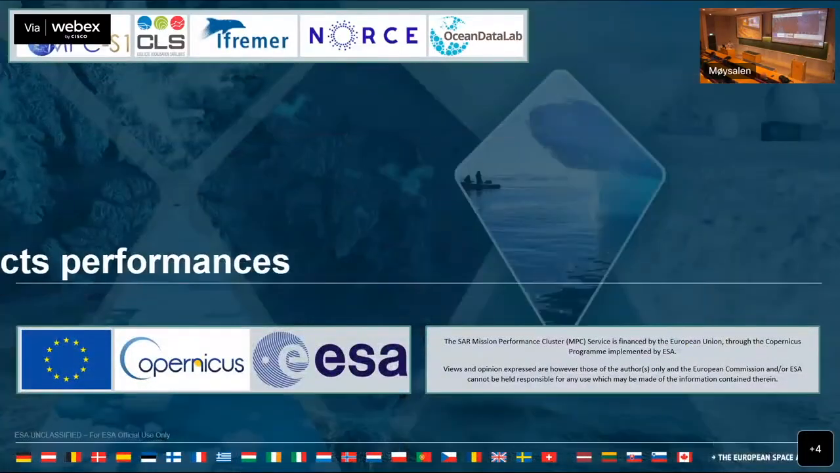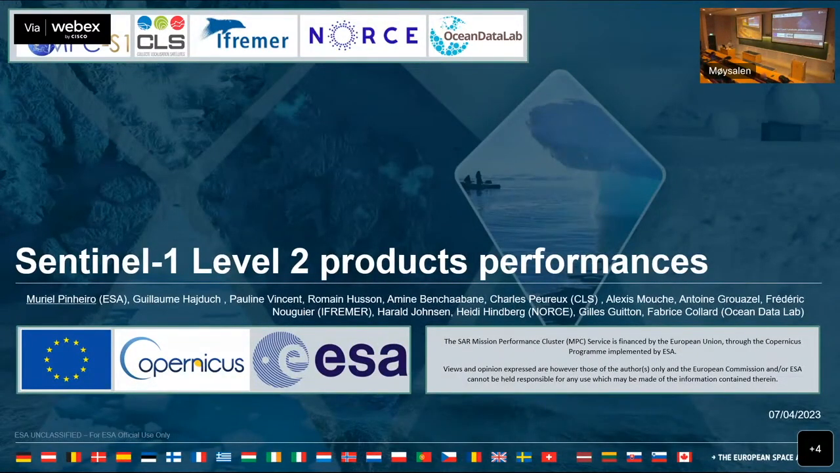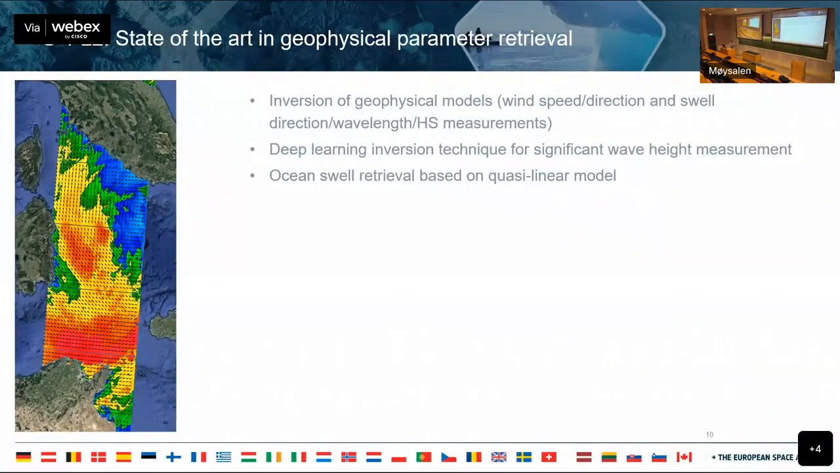Okay, this next submission here is from Muriel at ESA, and this was just an overview of the level 2 Sentinel-1 products. So we did hear a little bit about this this week already, but I felt like it was strong to highlight a couple points from this submission. There's ongoing work at ESA with the inversion of the geophysical models. Also, there's deep learning applications with the significant wave height, and then the quasi-linear approach to swell retrievals, or the spectra from the level 2 product.